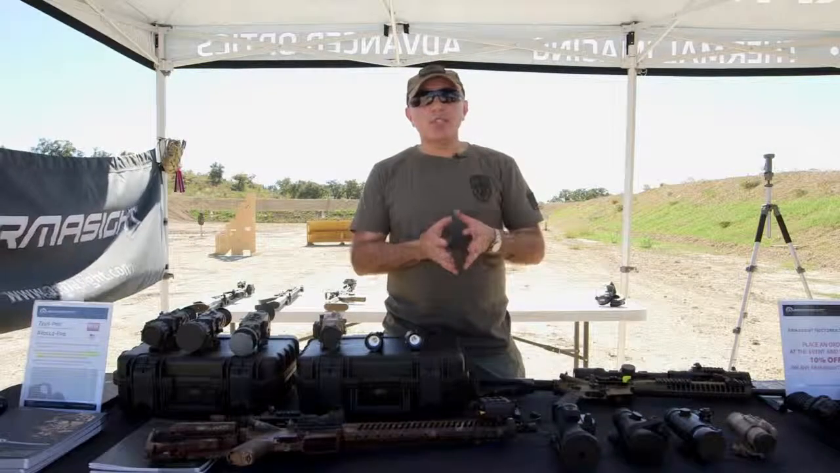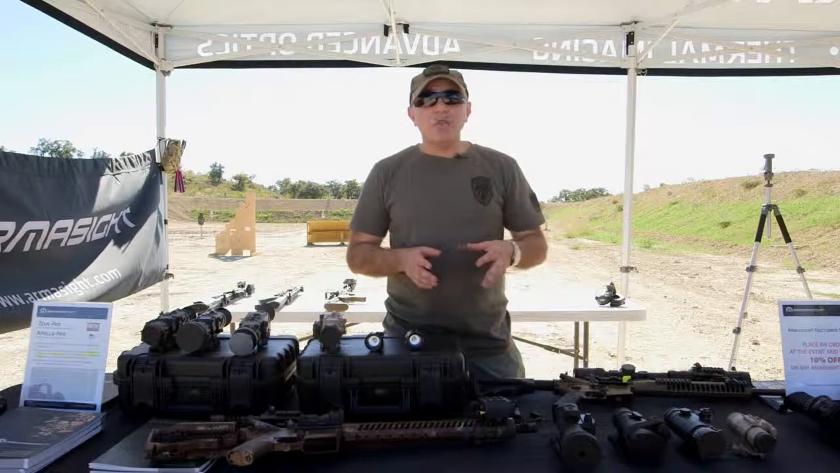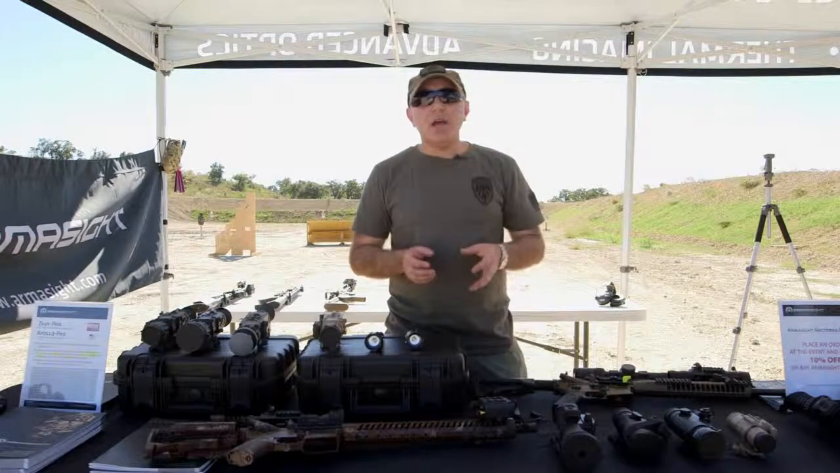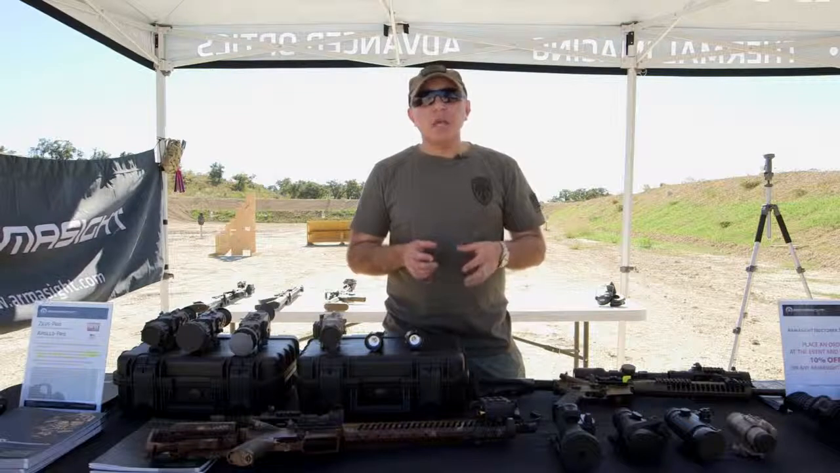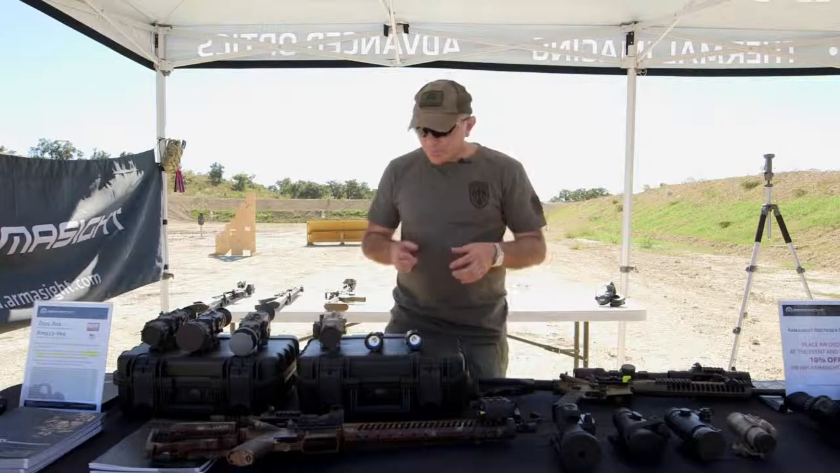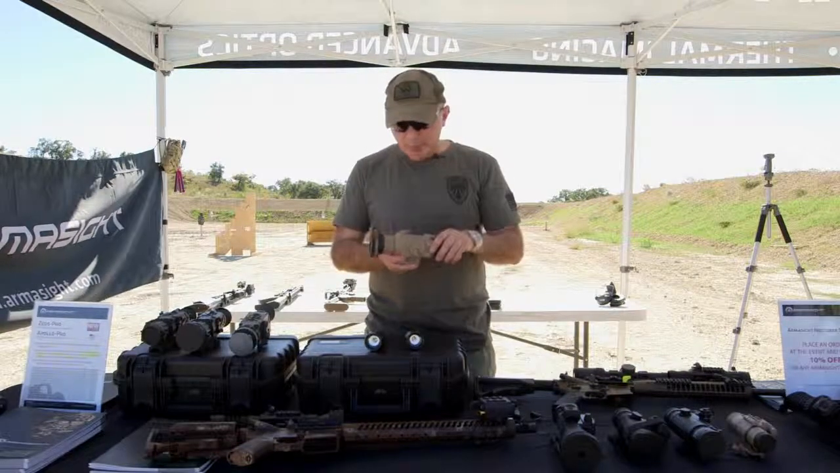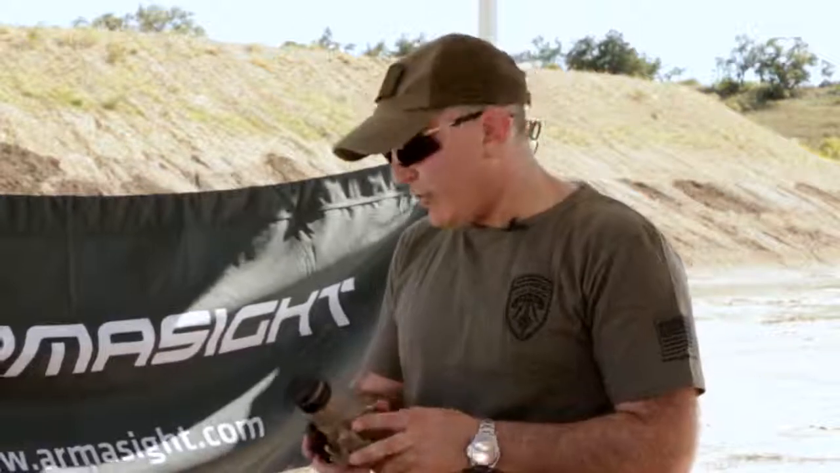As of today, Armasight offers one of the most intensive lines of clip-on systems on the market. We have over 8 different night vision clip-on systems, and now we have more than 5 different variations of thermal clip-on systems that will be presented at the 2015 SHOT Show. Some of our clip-ons are already familiar to our customers, such as the Apollo, which comes in either 336 or 640 cores made by FLIR.